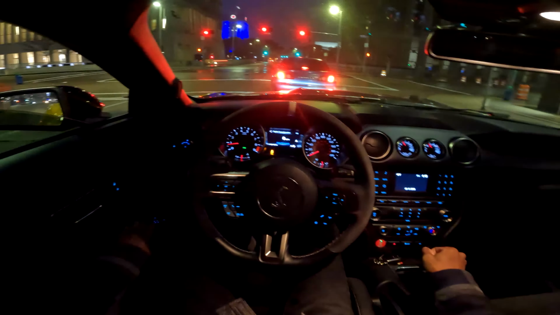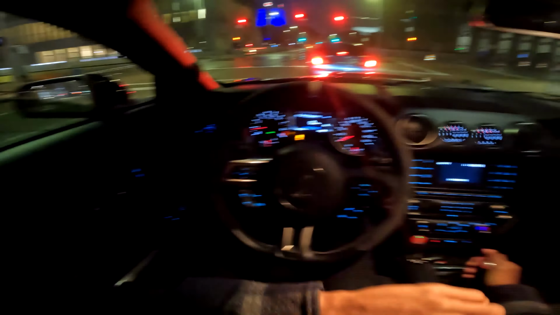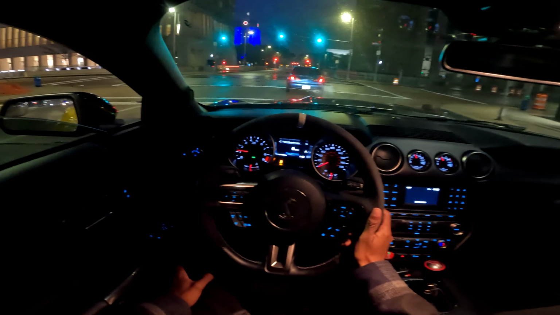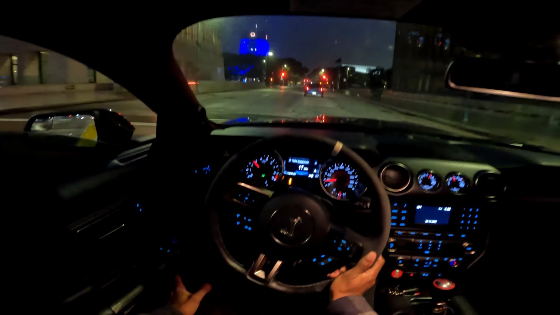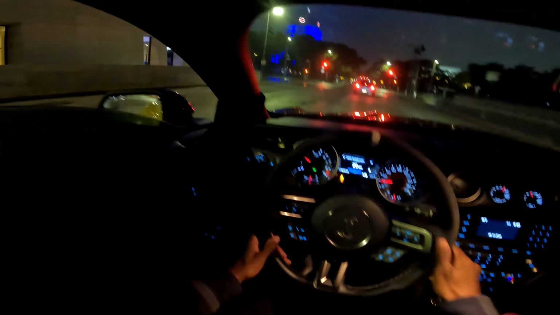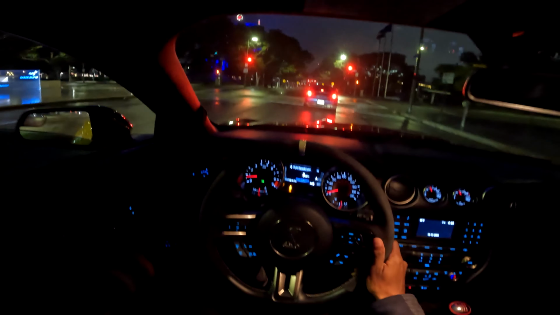I probably should have checked the weather, but I know for a fact my car is dirty as hell now. Damn. Oh well. Sucks.